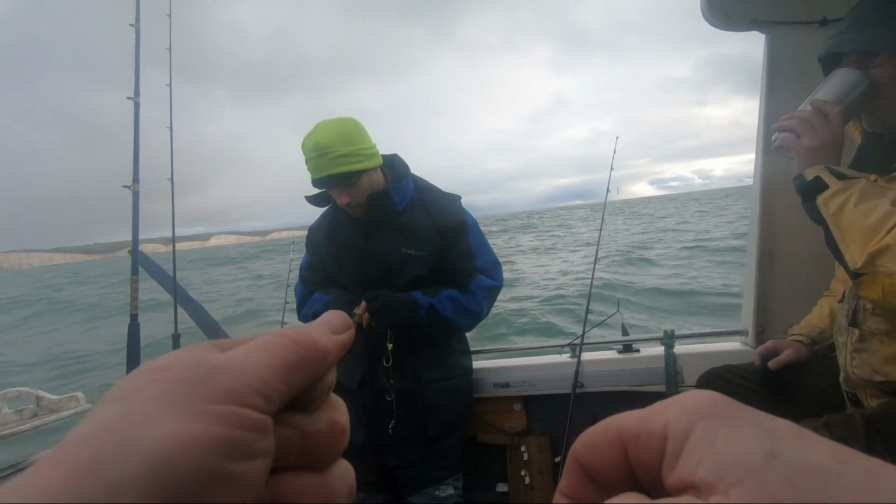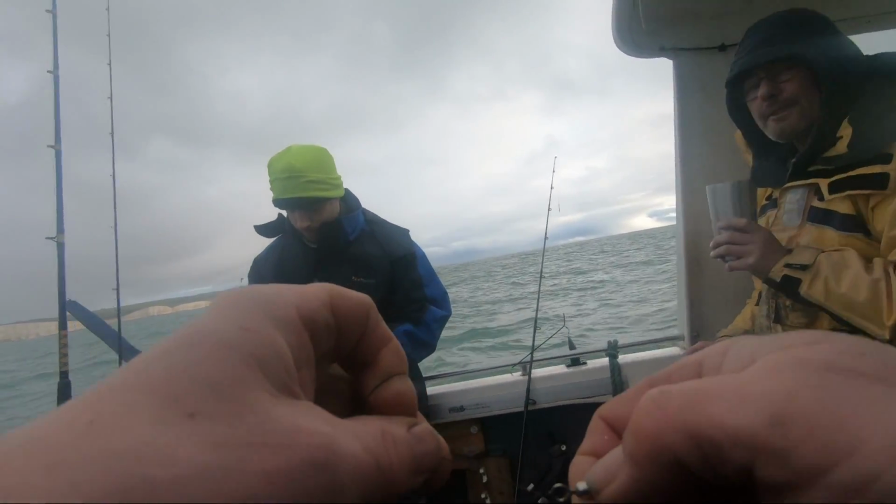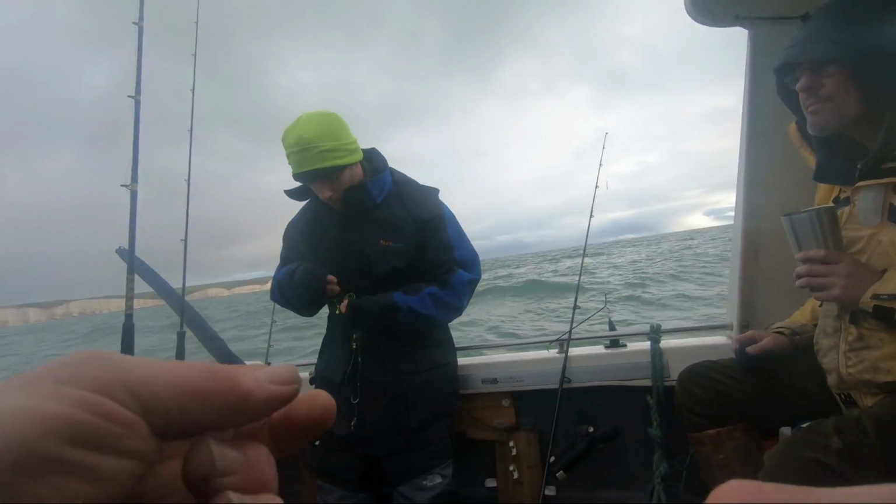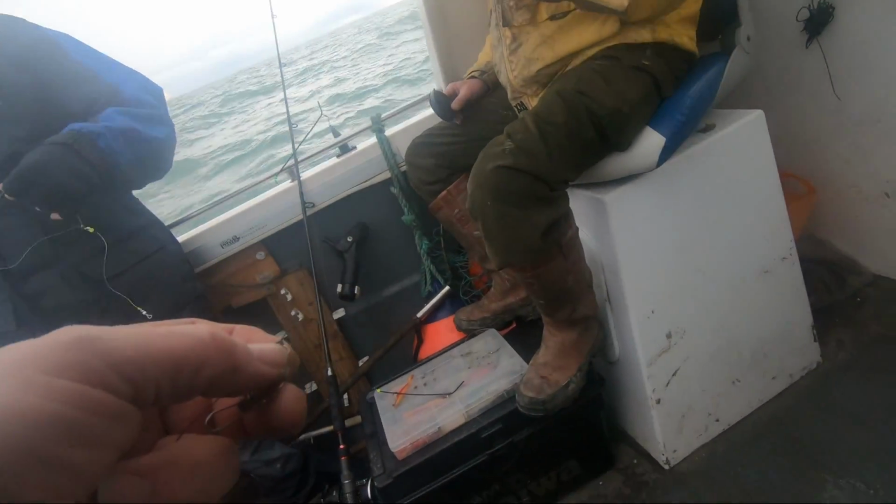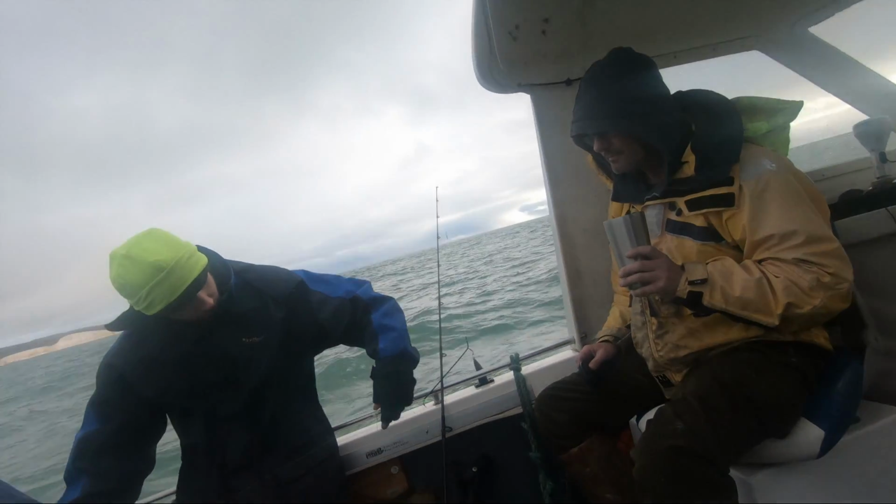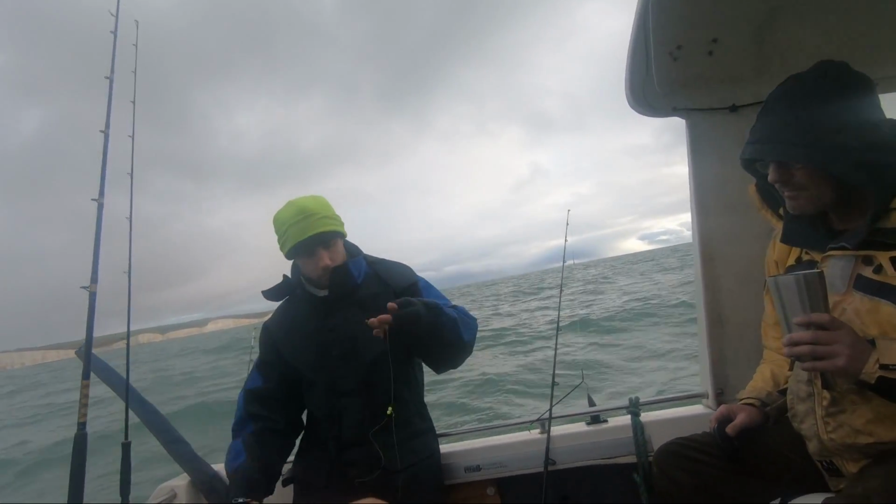Down all the ends, and there you have it. Simple Palomar knot. Great knot, a fantastic knot for tying braid off to swivels or hooks. I say it couldn't be simpler.